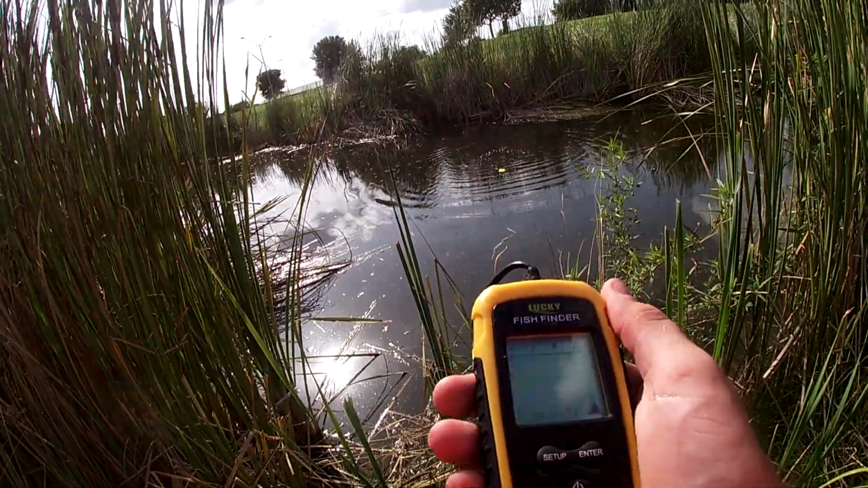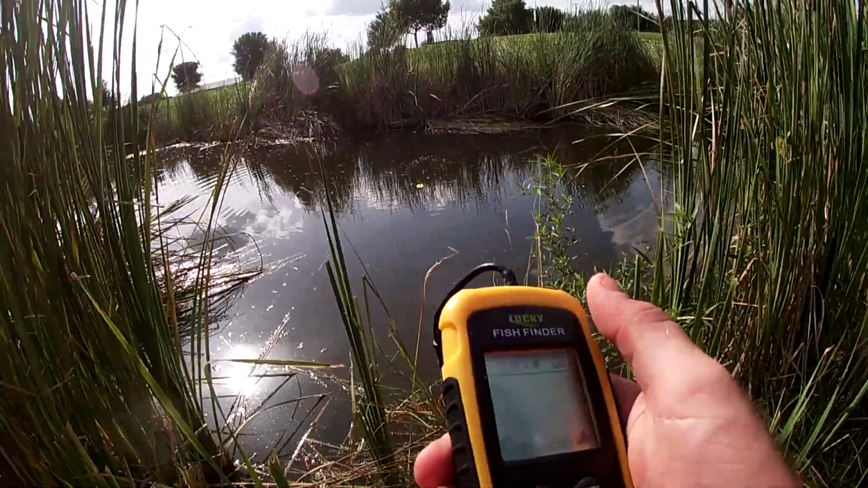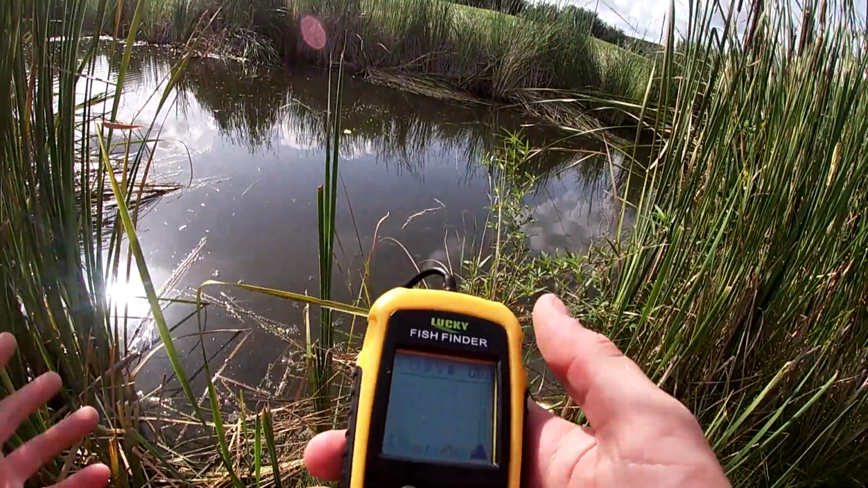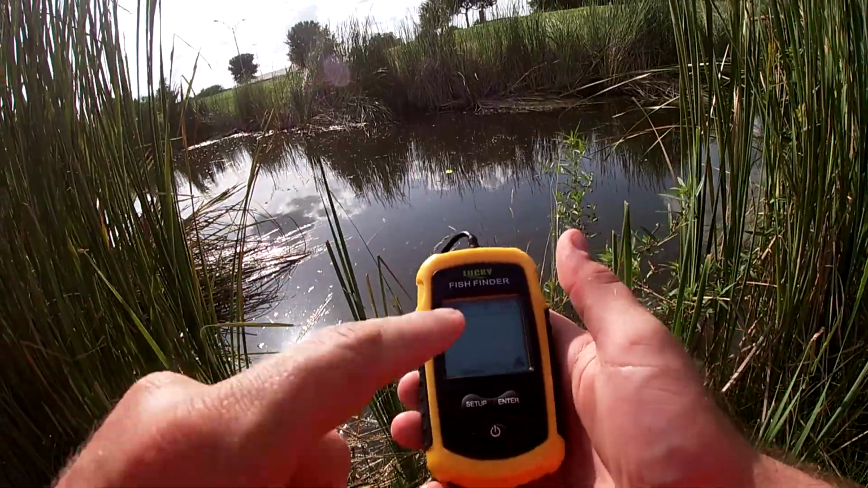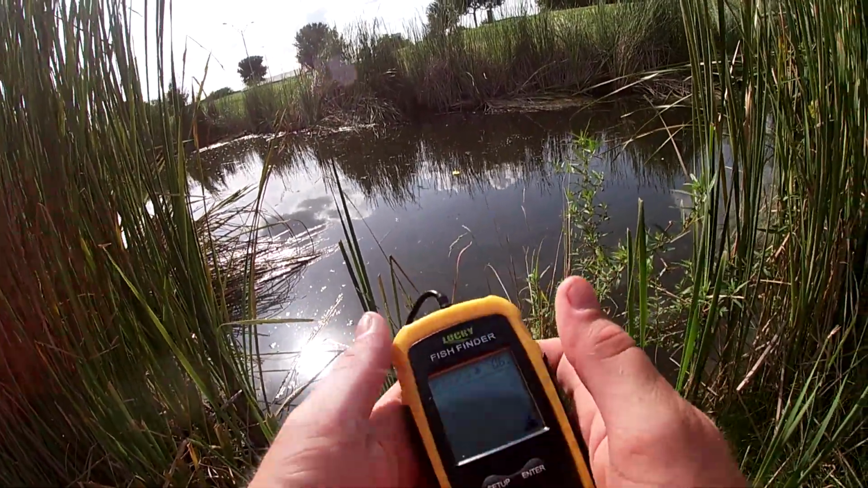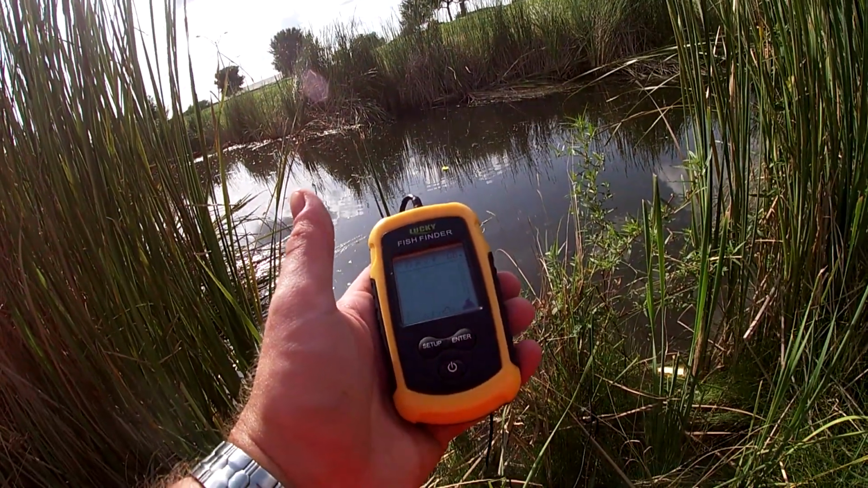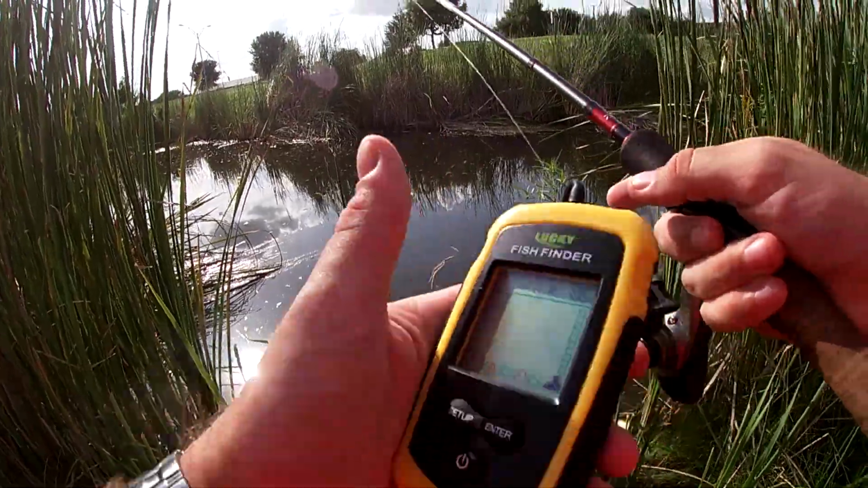.6 meters. I can see to the bottom. That appears to be about right. About a little more than half a yard. It's not showing any fish this time. That's interesting. Let's see what happens when I swim my bait past it. Nothing. It did not pick up my lure.